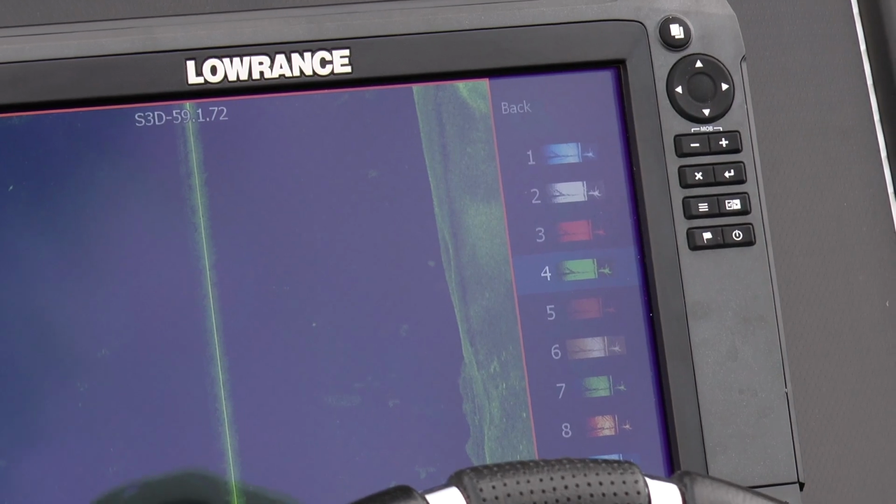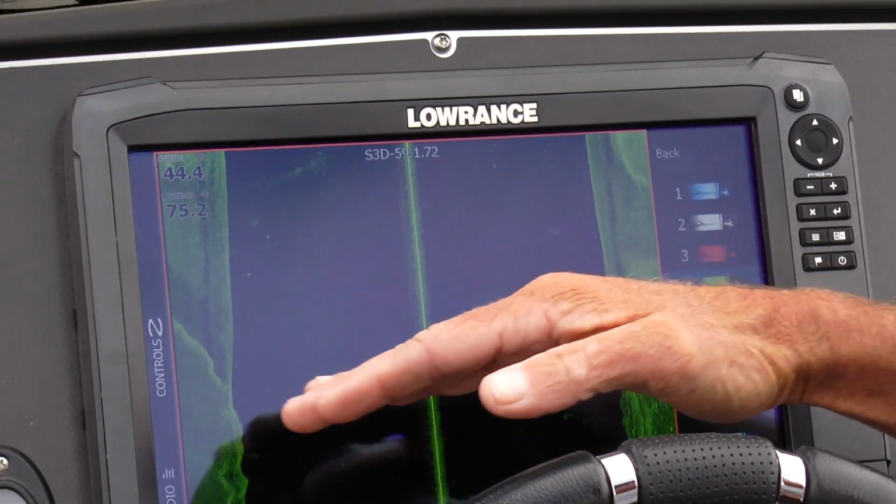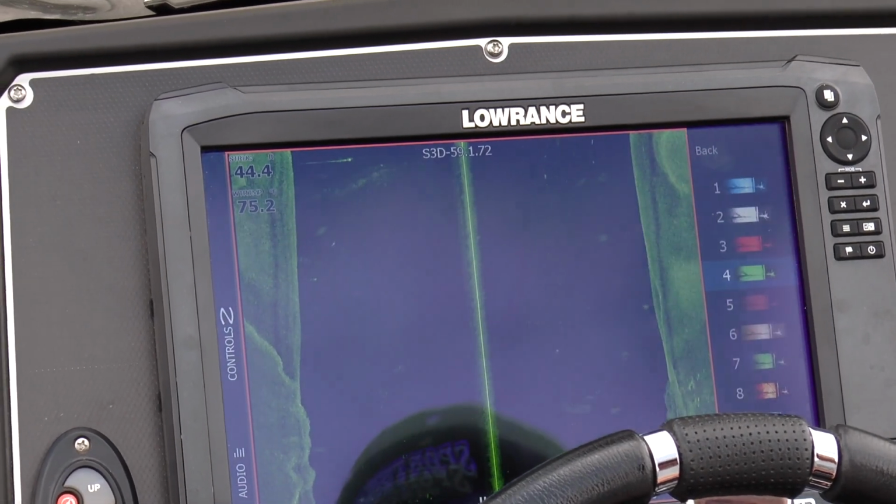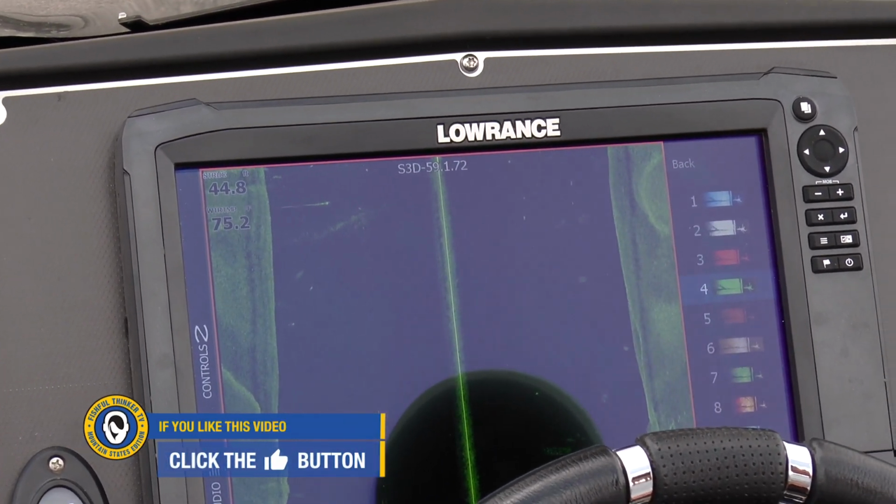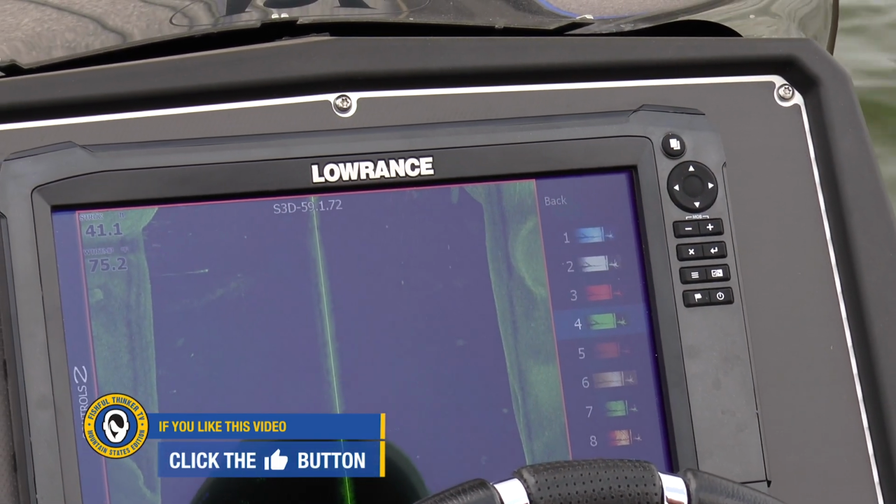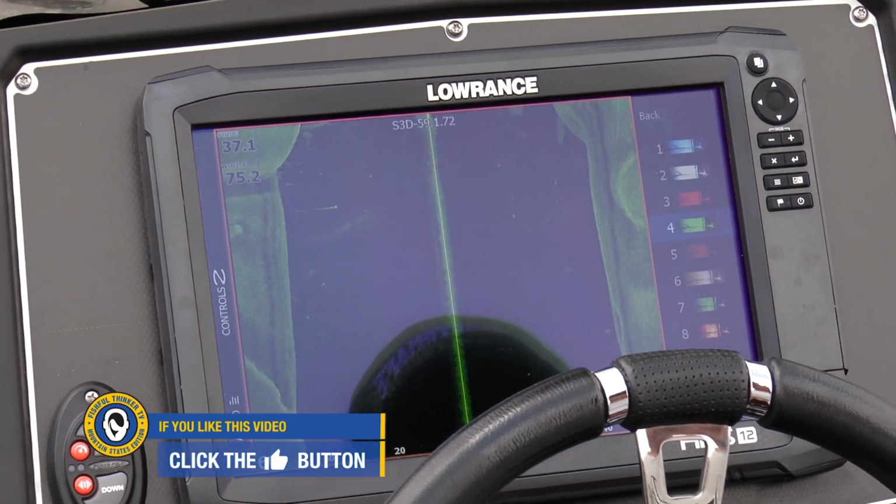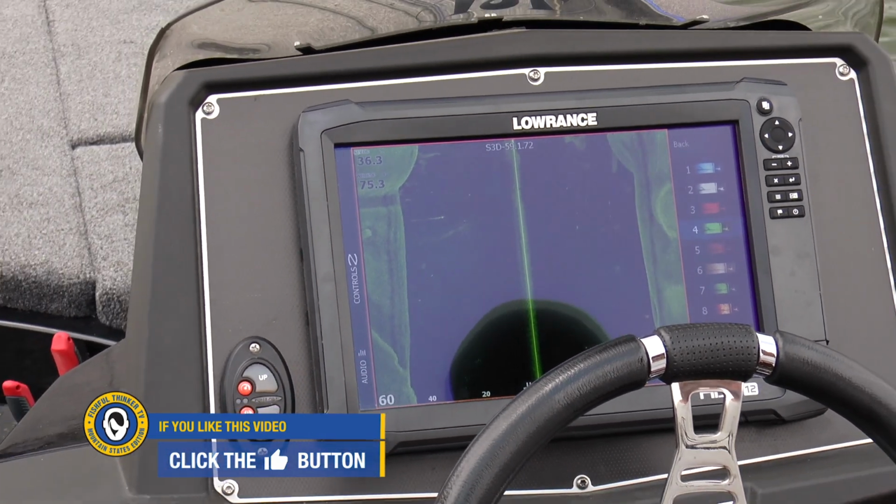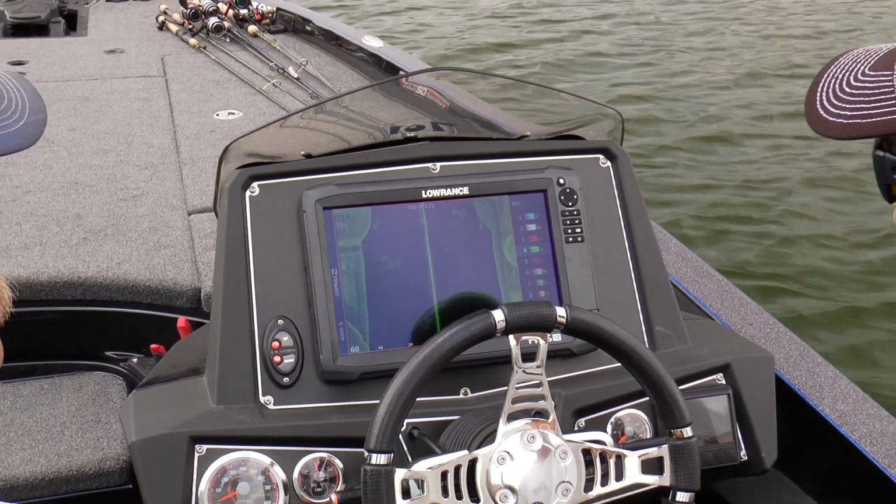But as soon as I turn the boat, let's say I turn the boat hard and we start going in a circle, it's going to bend all of this image. And when it bends that image, you no longer can trust what you're looking at because it just wrapped everything around, okay? Yeah, because the outside isn't covering as much distance as the inside is at the same frequency. Right. So it smears the image. It smears the whole thing. So we'll straighten it back out a little bit and go back this way.